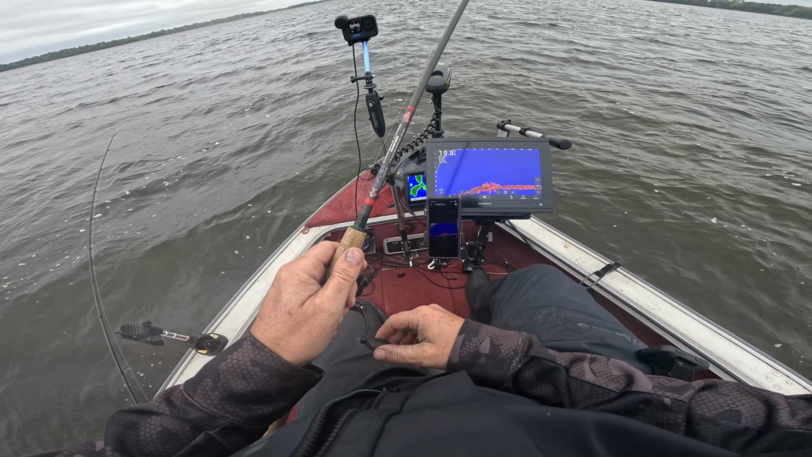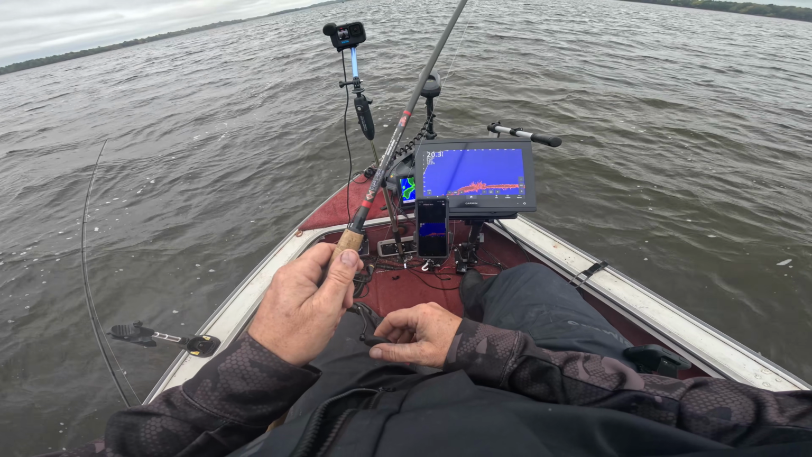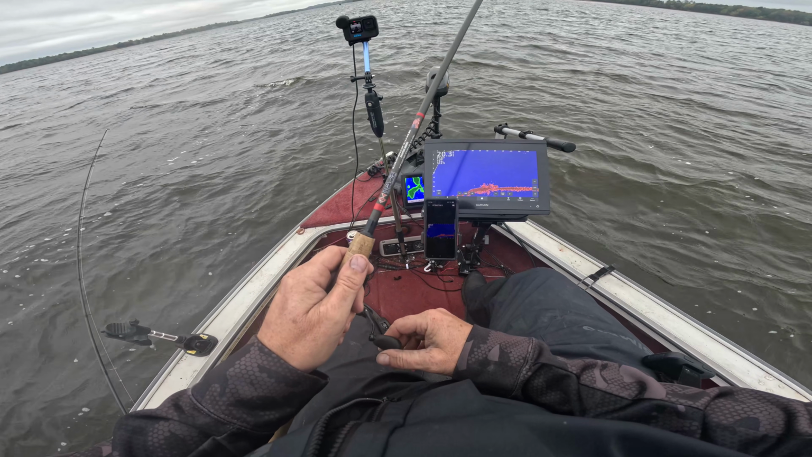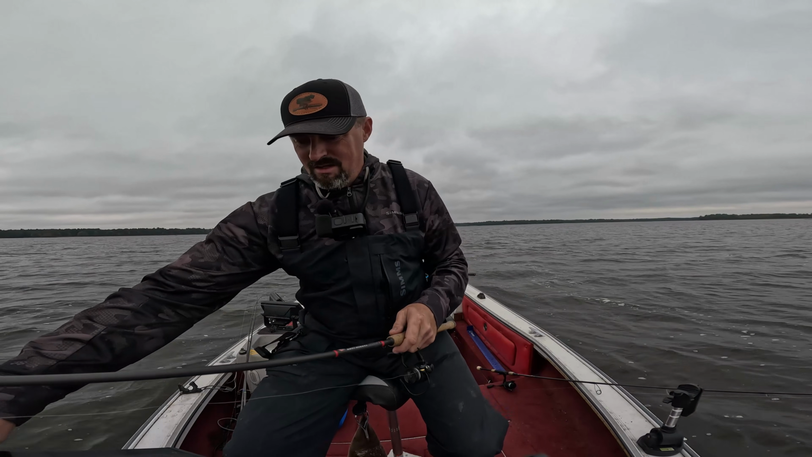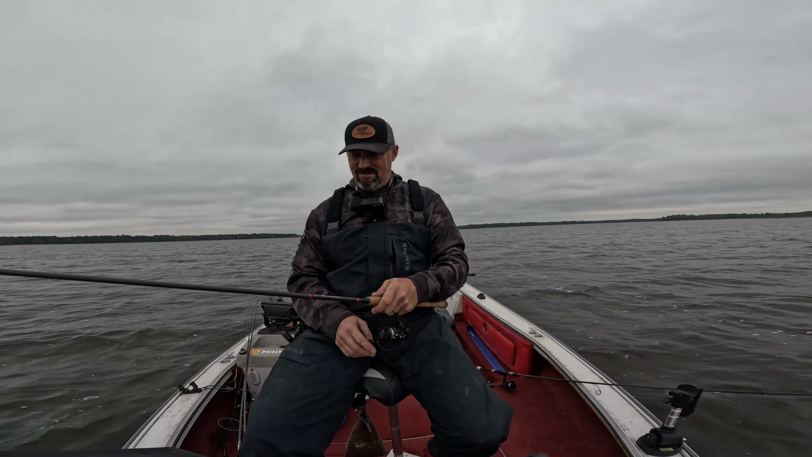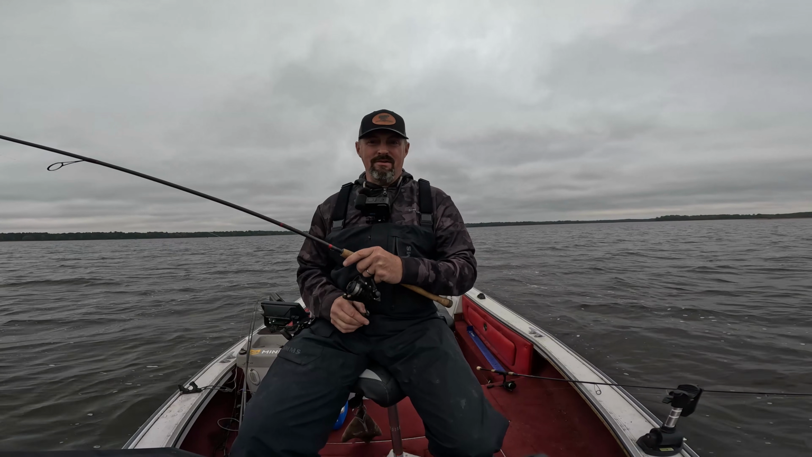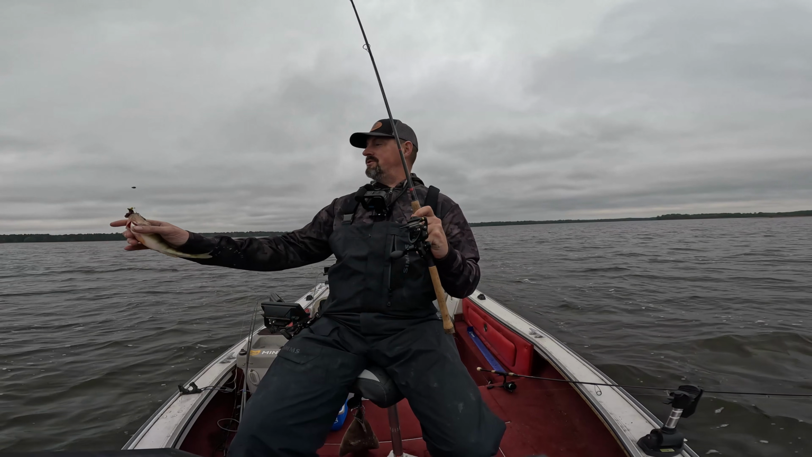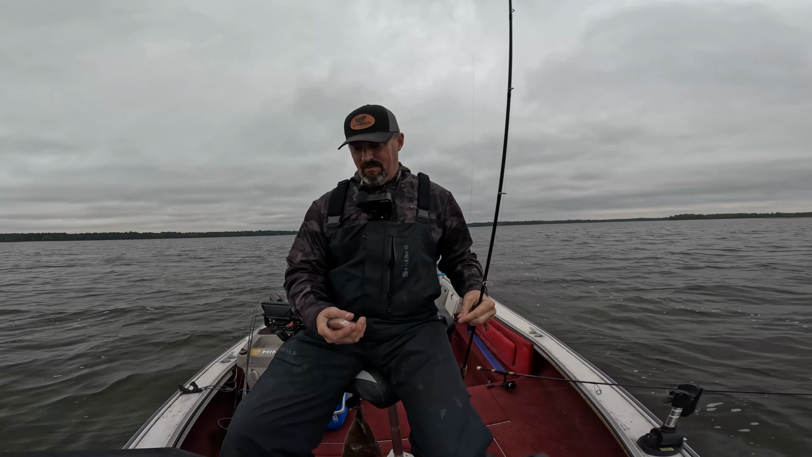I'm just using a piece of a crawler today because I was using leeches before, but those are hard to come by now, so I just busted off a little piece of crawler. The reason I like the crawler is I may encounter some decent sized bluegills doing this as well, and they will bite, and that kind of felt like a bluegill there, or perch too. Perch works too. That's the other reason for the part of a crawler.